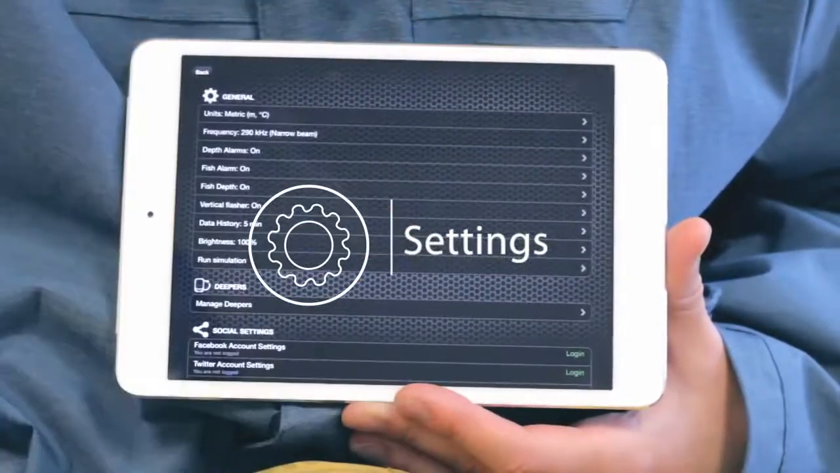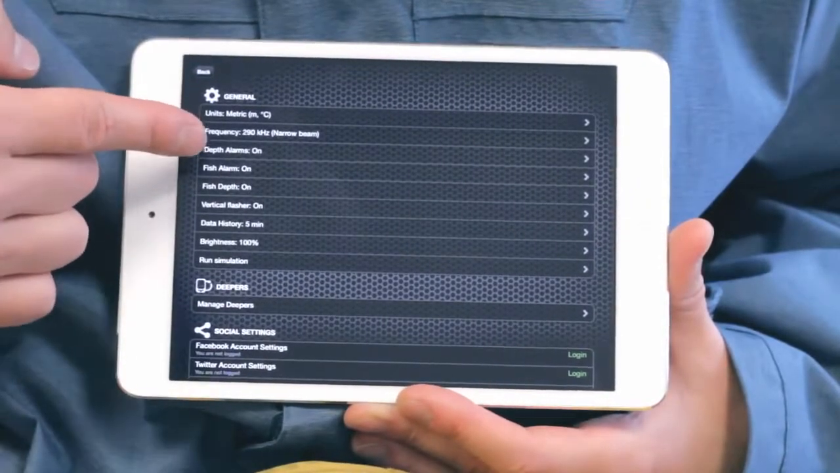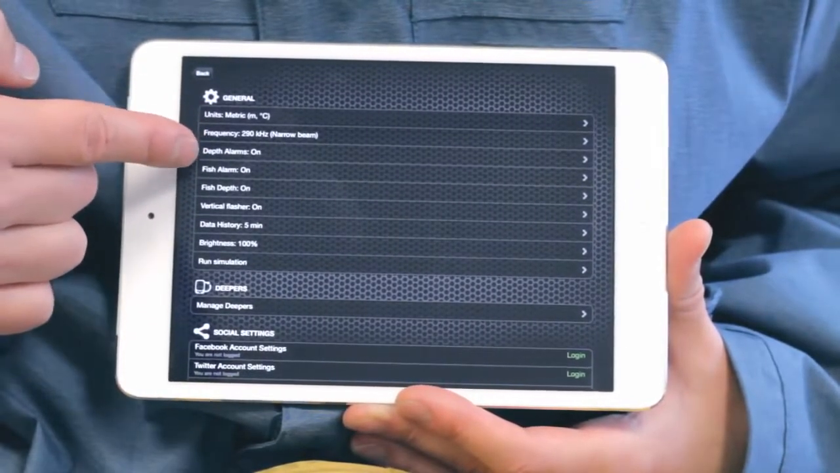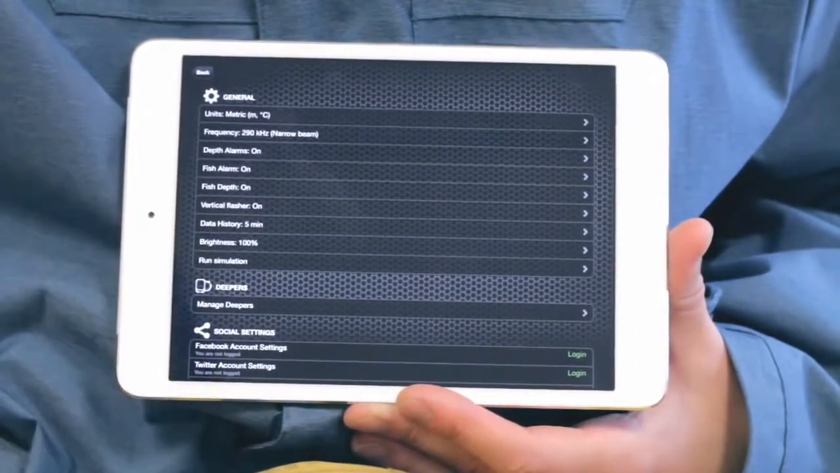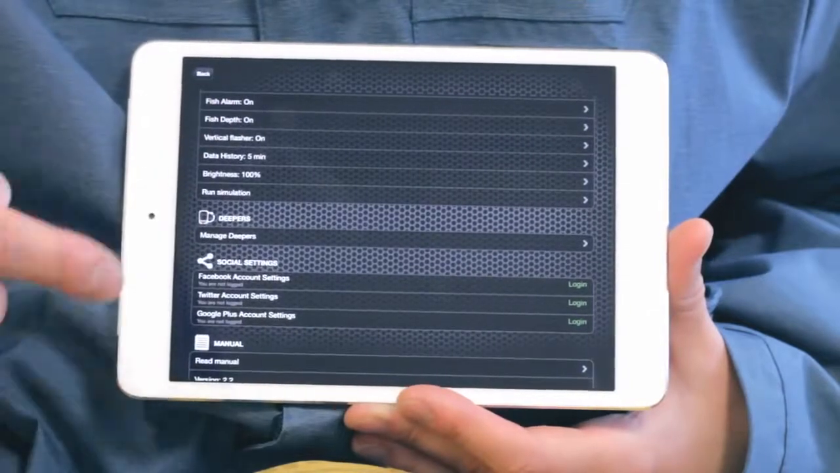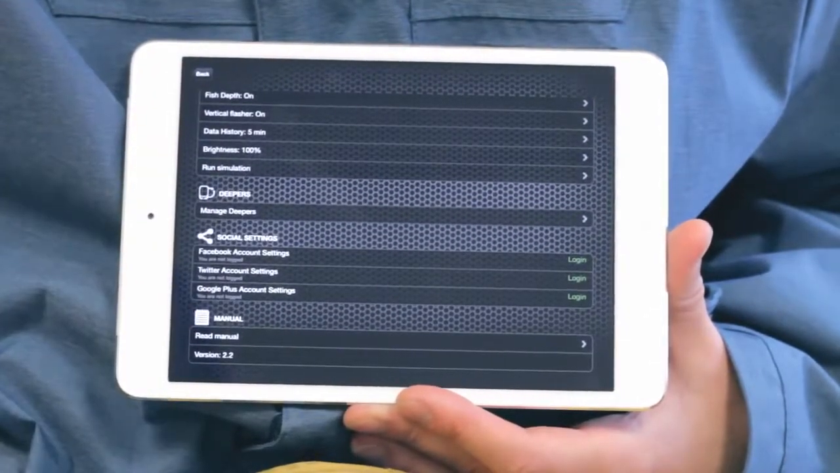Settings allows you to configure the Deeper application according to your needs. You can change units, sonar frequencies, turn on or off alarms for fish IDs, and depth warnings. You can run simulation mode from there and connect or disconnect any Deepers. Refer to the user manual if you need further explanations about any functions.